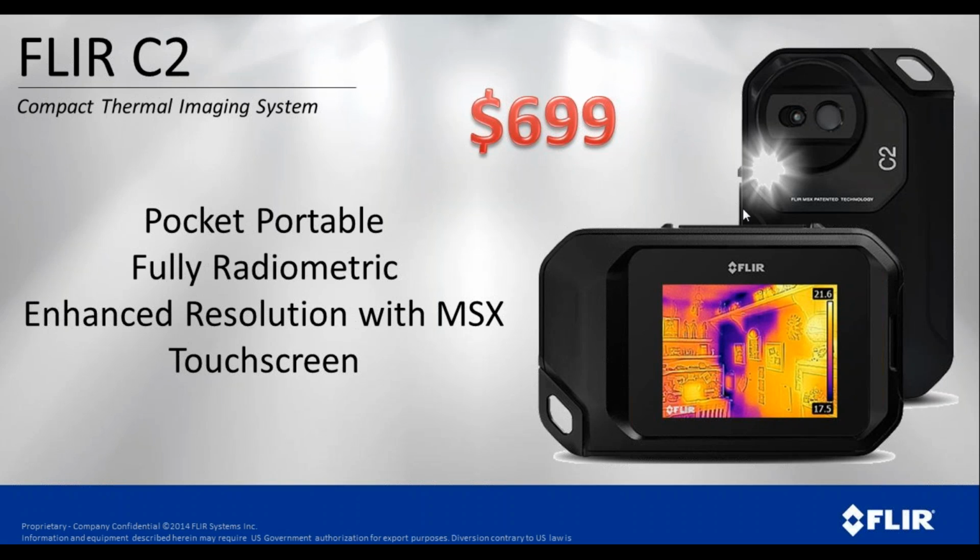The C2, this is a camera that looks a lot like a cell phone, and it operates a lot like a cell phone. It's a thermal and a visual camera built in. It can go in your pocket. We have a lanyard where you can wear it around your neck. It does have MSX. It does have a touch screen, just like you would with your cell phone.